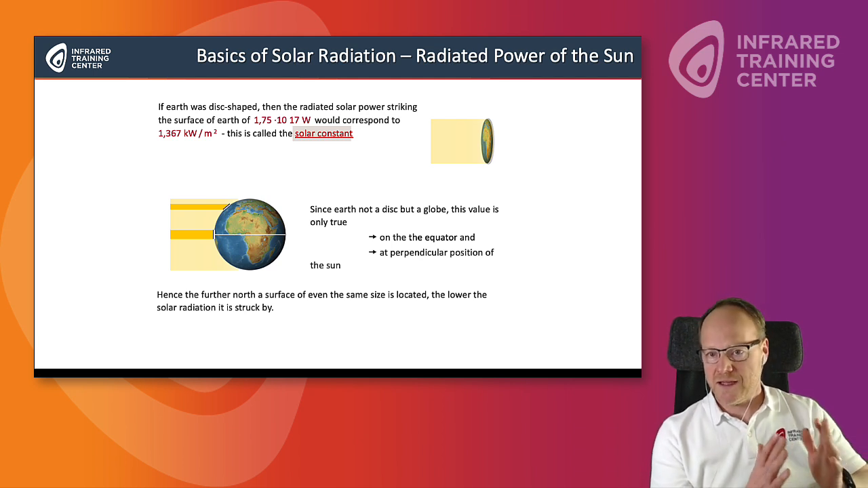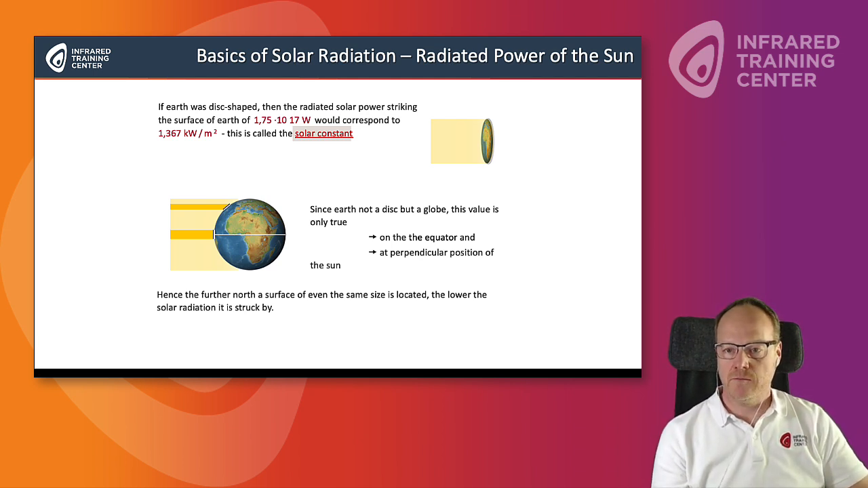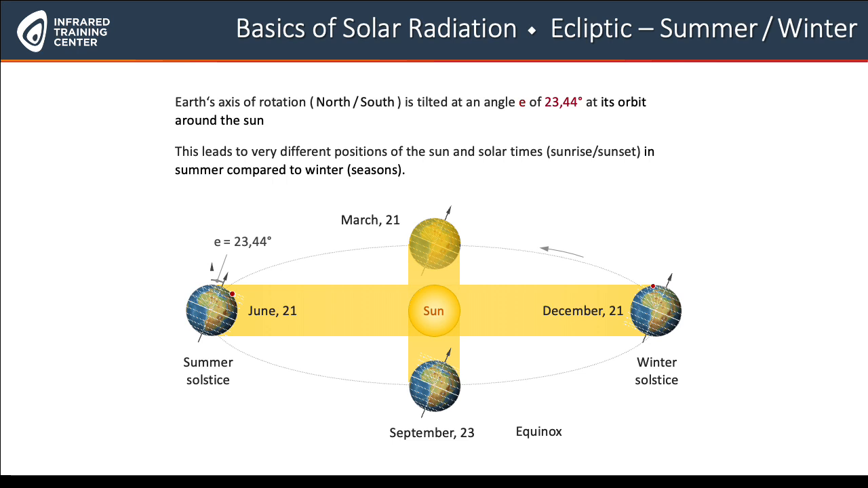As I said, the angle of Earth is slightly inclined, and it also has its changing position over the year. So what we have to bear in mind always is that it's not always the same radiation from the sun that strikes Earth over the whole time of the year. And of course, that's how we get the seasons: winter, spring, autumn, summer, and of course, day and night.